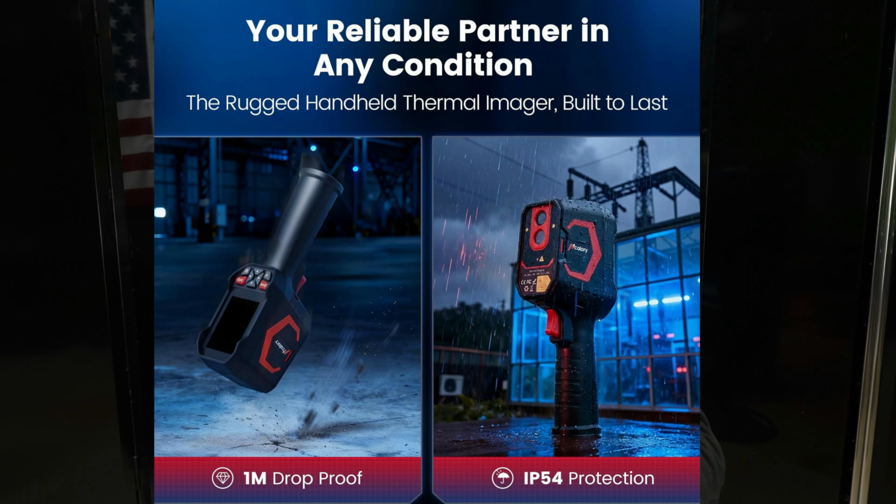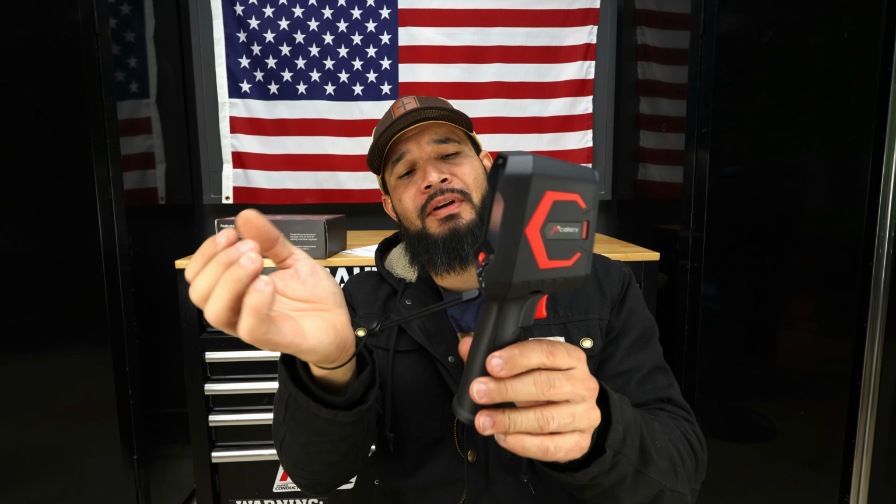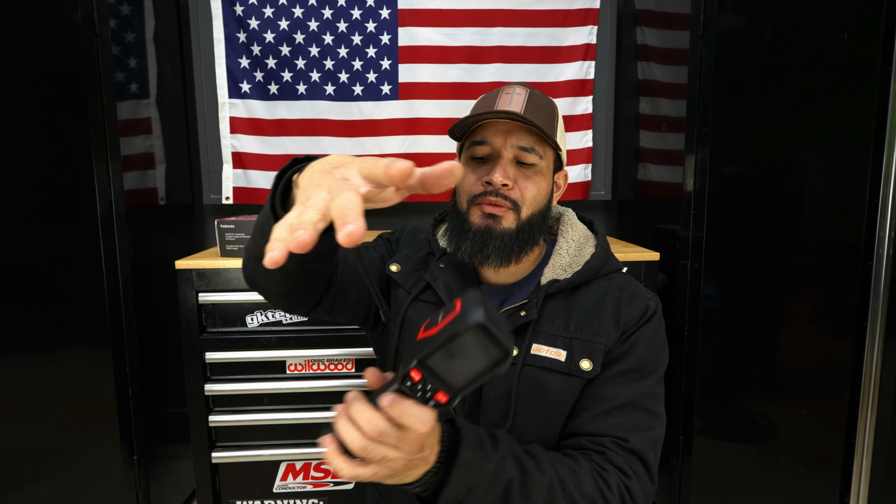So the first thing that I wanted to do was to install this, because if you drop this thing, I don't know how durable it is, and I don't want to test that out, right? So I want to make sure that I don't break this tool. It seems to be a very useful tool. I'm gonna show y'all that in a minute, but you put this on and if you drop it, it's right there with you, right? So that is pretty cool.